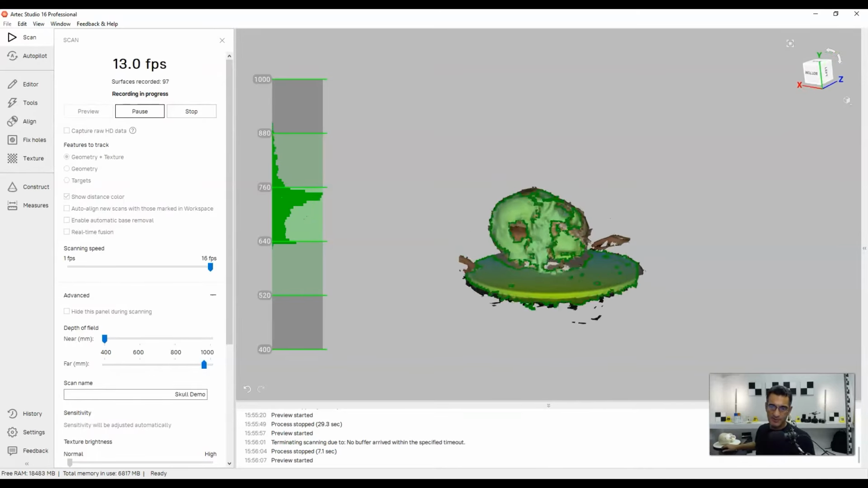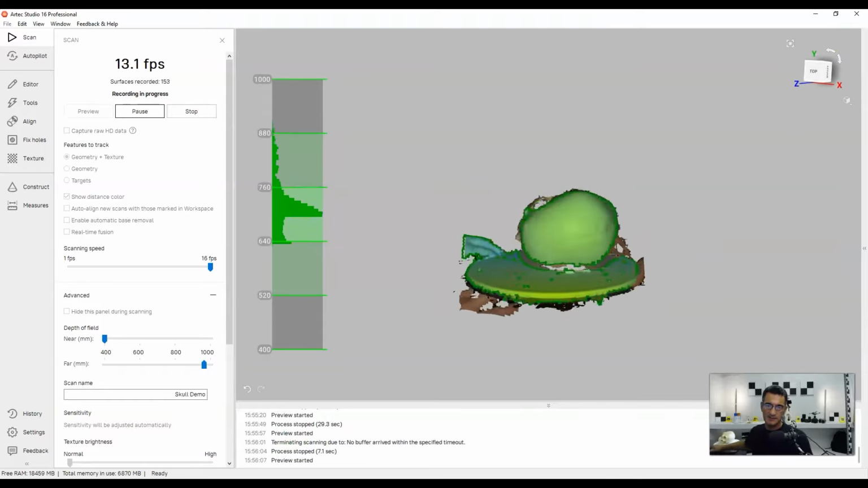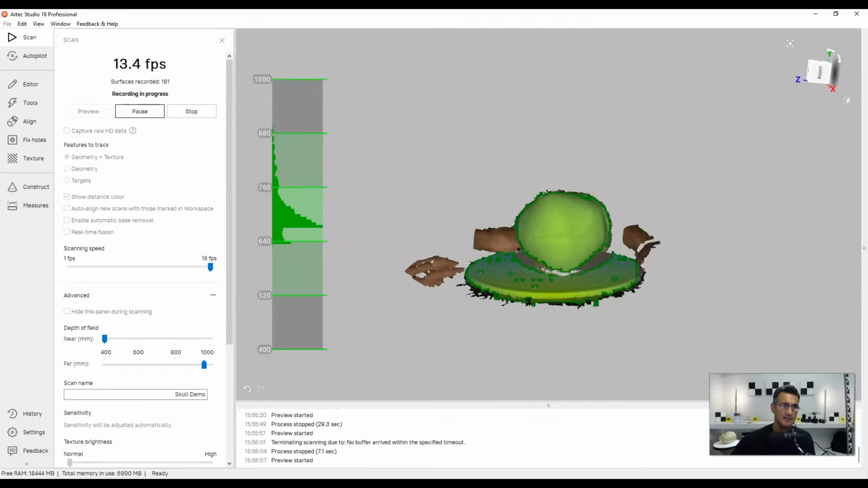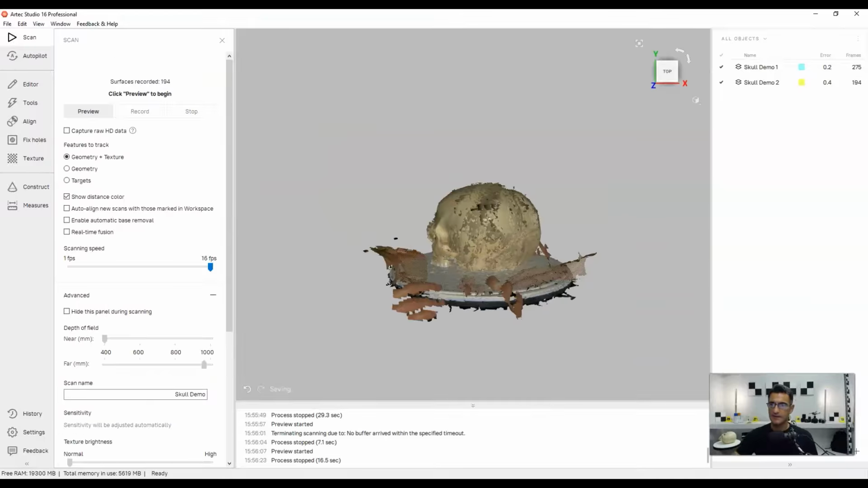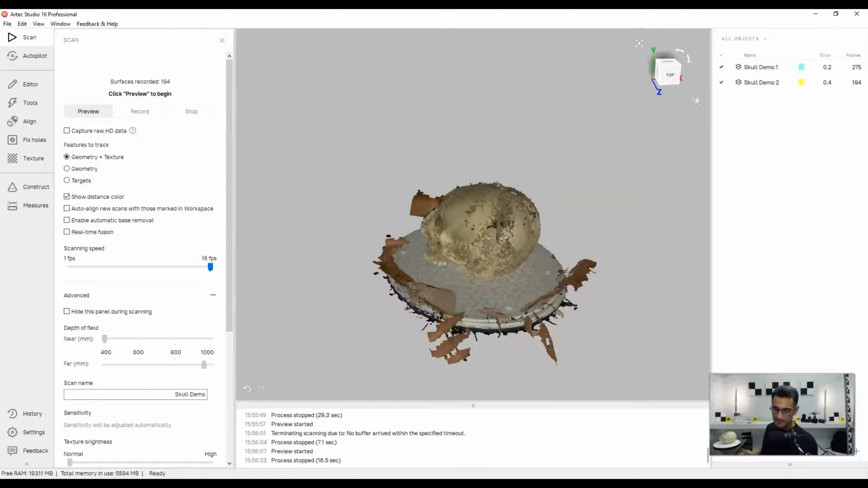Okay, and I'm moving pretty fast. It's not doing too bad at all. So I've pretty much got everything that I needed right there. Perfect. And I'm going to hit stop. So I've got that scan. That looks good. And I'm going to do one more, but I need to flip the skull on the other side.